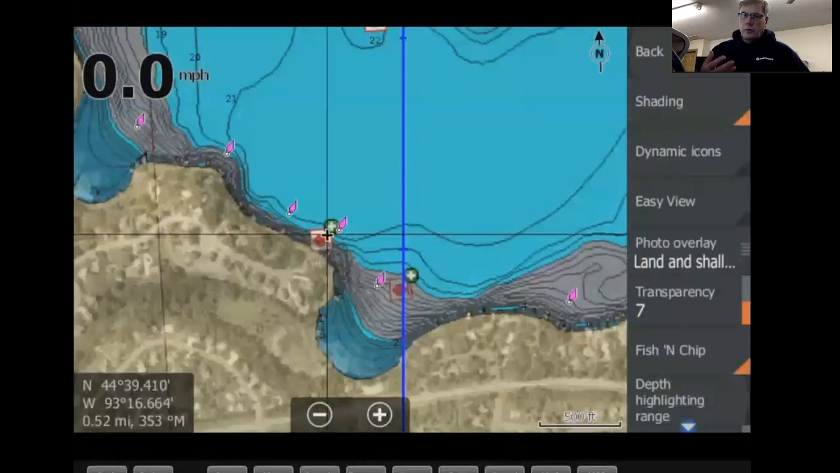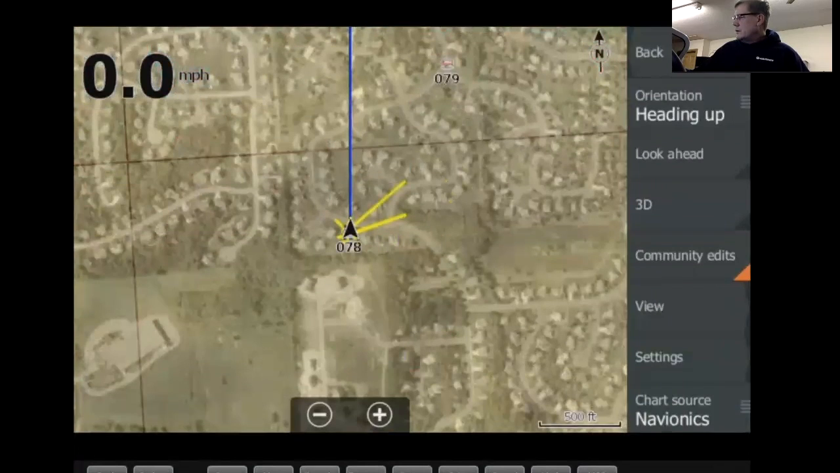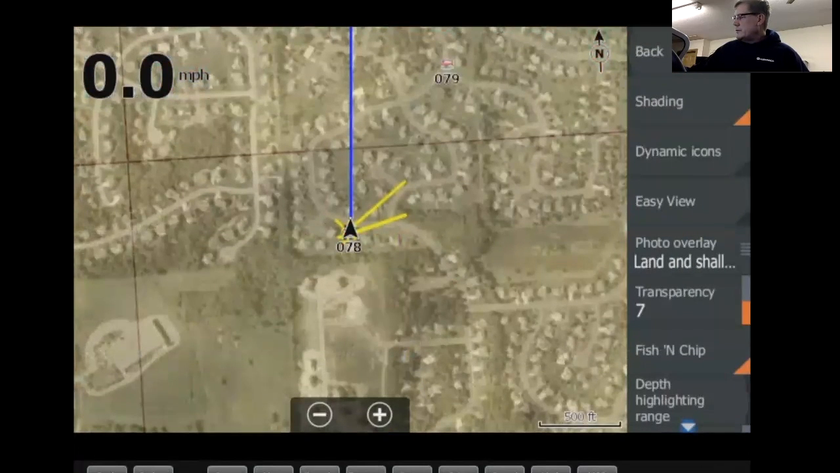View, here's some more settings in here, a couple other settings. Shading, again, some of these pertain to Hot Maps Platinum. Shading, you see it kind of changes the background of the lake a little bit, the color background, things like that. If you're on enough structure, it'll give the bottom a little bit of a 3D view or a little bit of a contrast in the colors. That's what I'm thinking of. Dynamic icons changes a few things. I usually just leave it on.